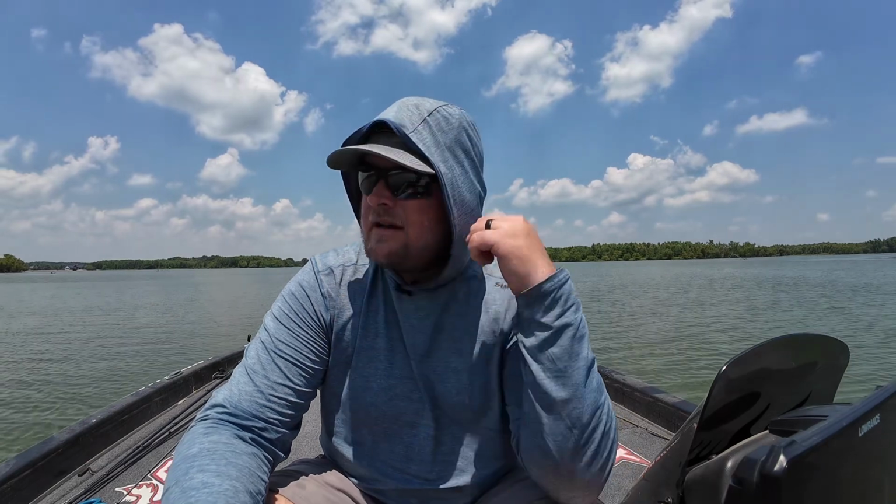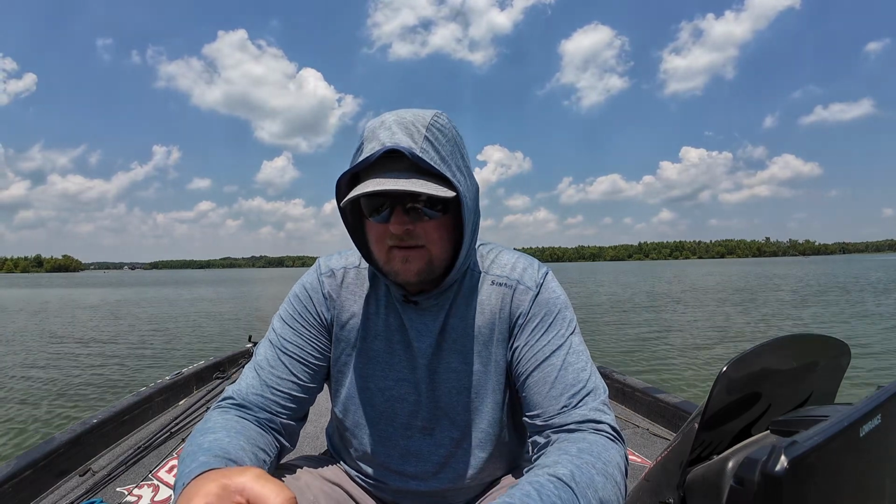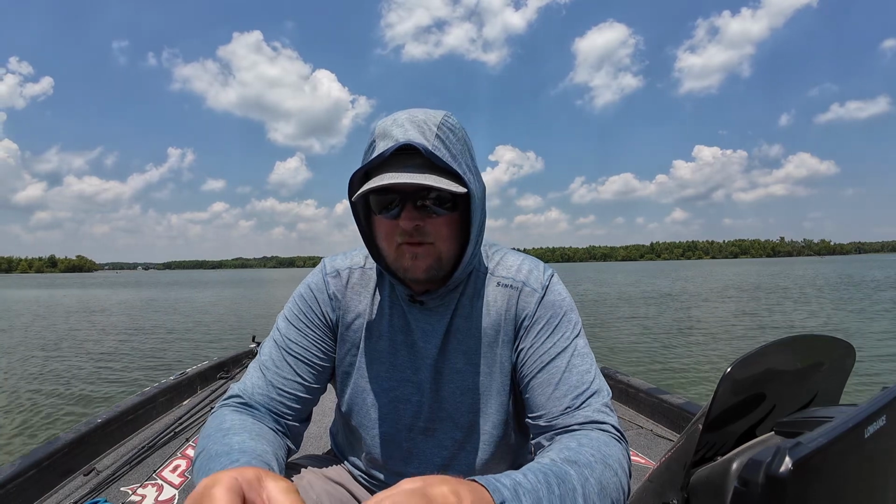Today on this episode, we're fishing some standing timber. It's like 98 degrees out and the water temp's like 92. So I really have to finesse these fish, but there's a lot of fish that I'm seeing on active target, suspended in these trees.